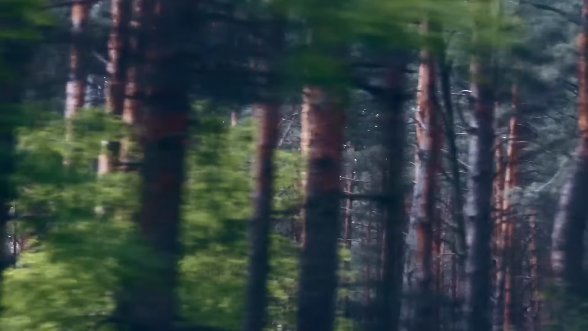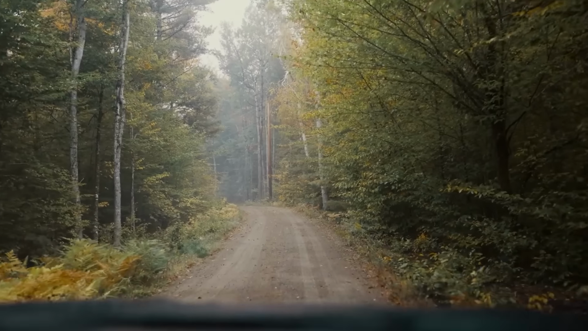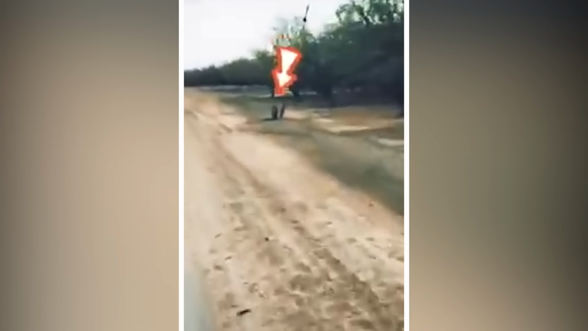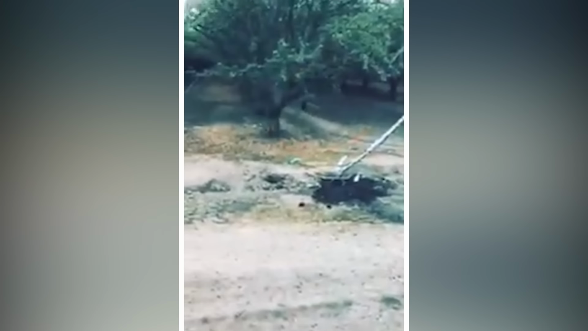Mysterious creature. Deep in the Long Way forest, a driver stumbled upon a baffling sight, caught on camera. As he navigated the winding road, a small black creature appeared, standing still. Before the driver could even process what he was seeing, the mysterious being darted into the forest with incredible speed, vanishing in an instant. The brief encounter left more questions than answers, sparking wonder and curiosity.